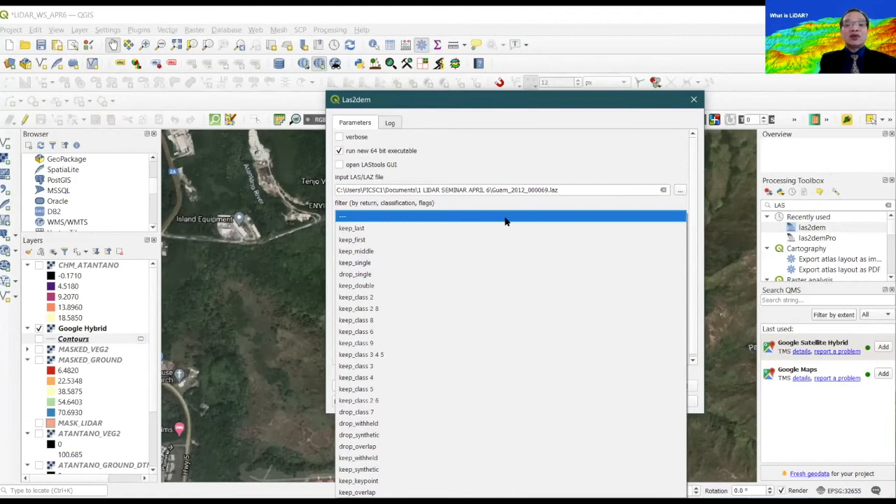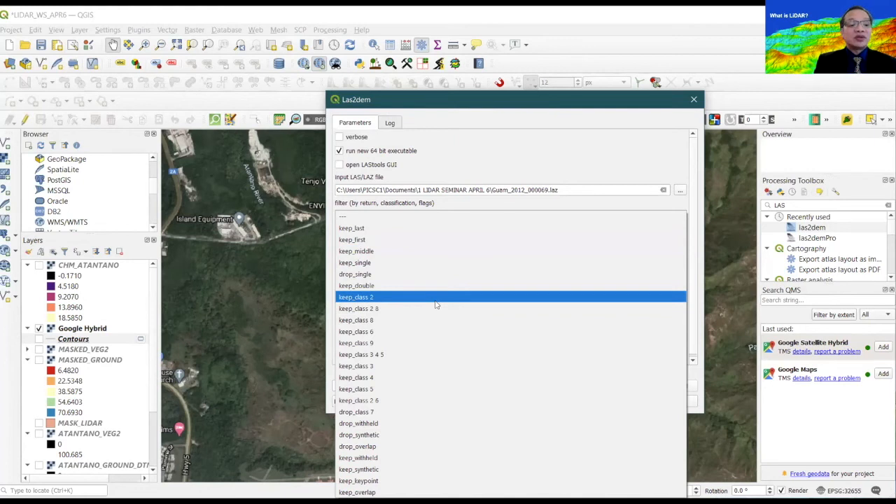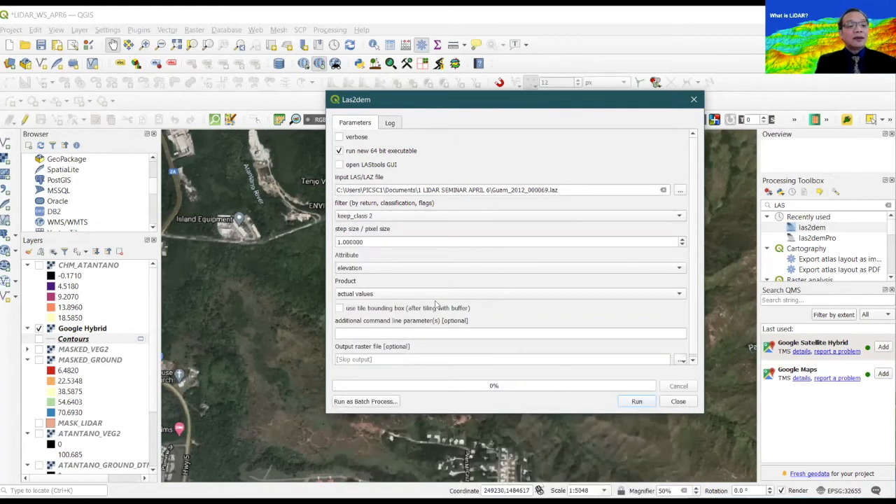So the first return that I'd like to come out from the LAS file, which is the point cloud data, is the ground. And this corresponds to class 2 return. So in this case, I choose class 2, okay, and use that as the filter or the classification where I want to extract only the ground data, okay, ground return.